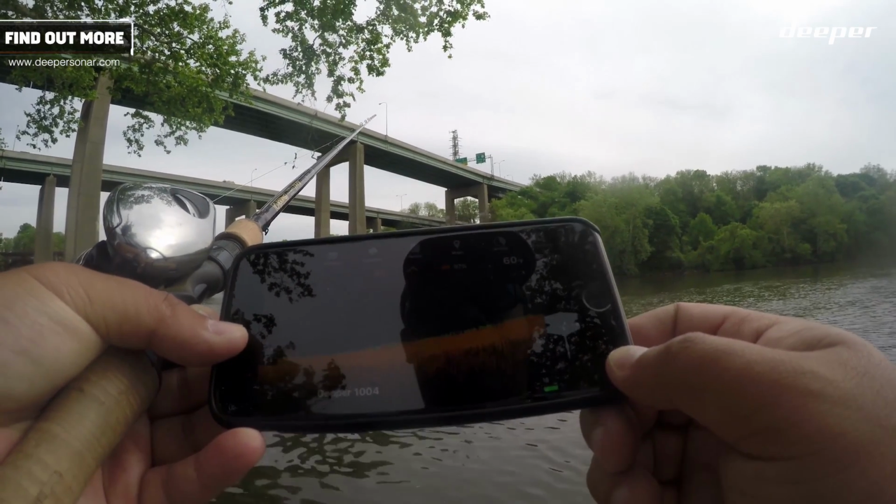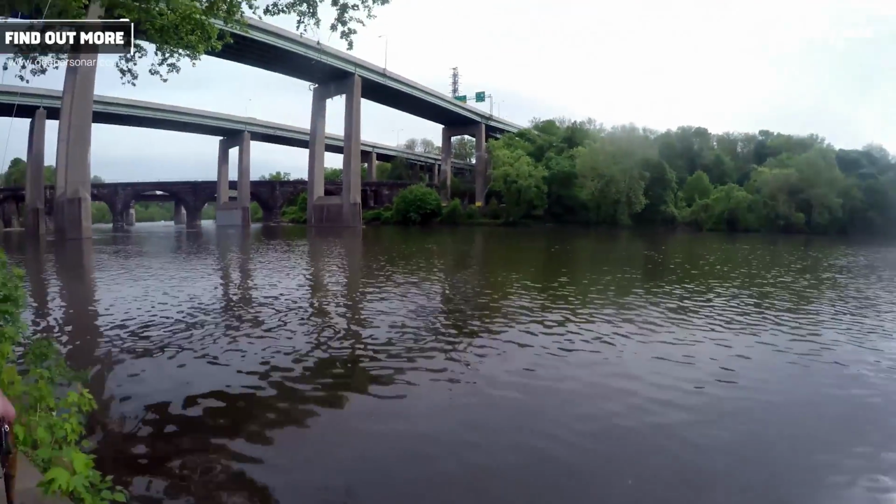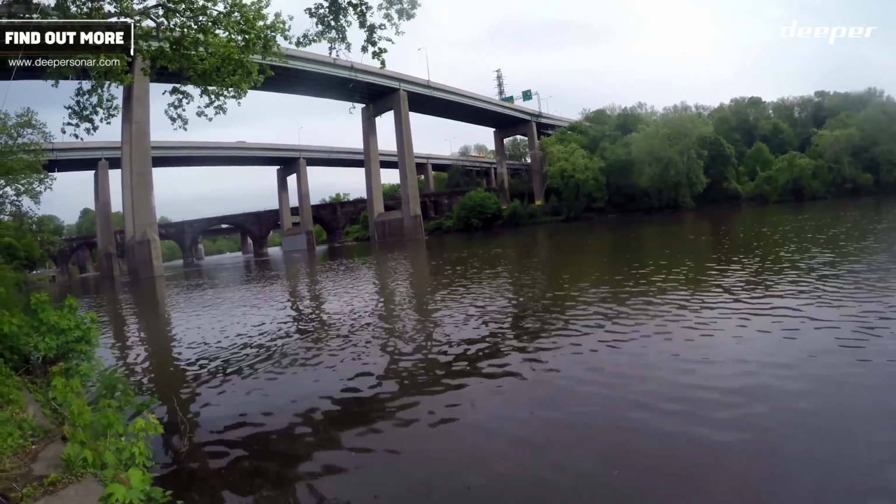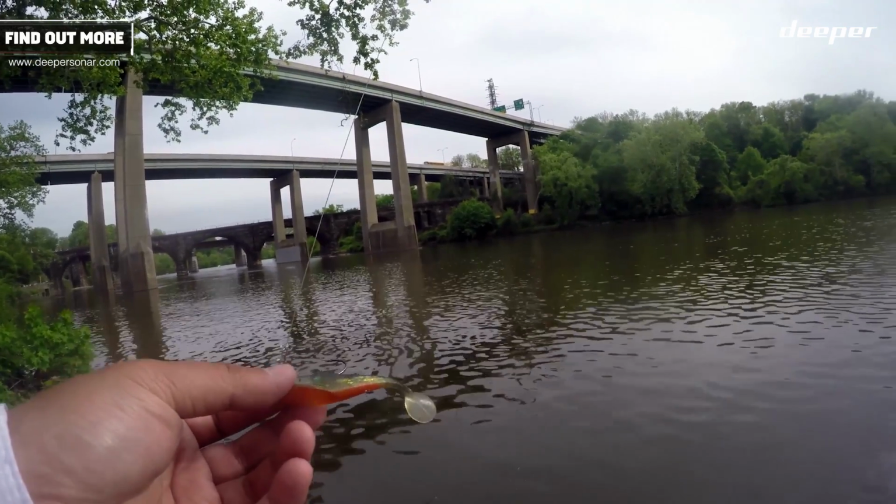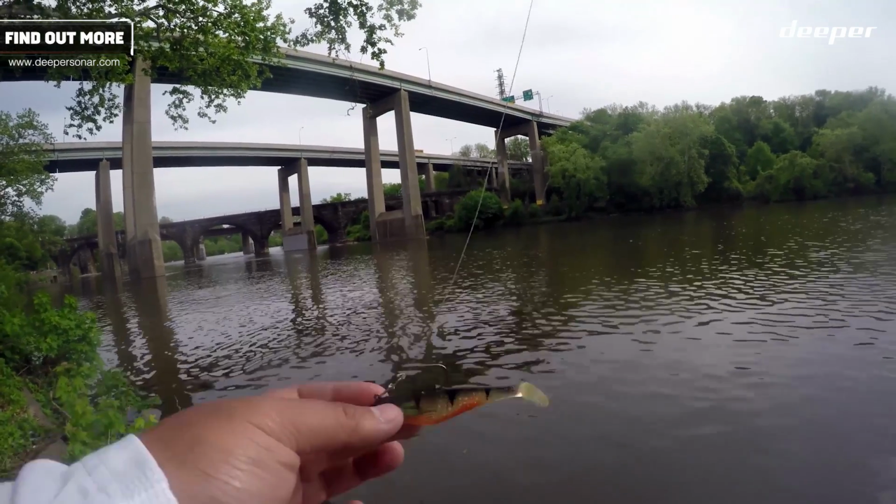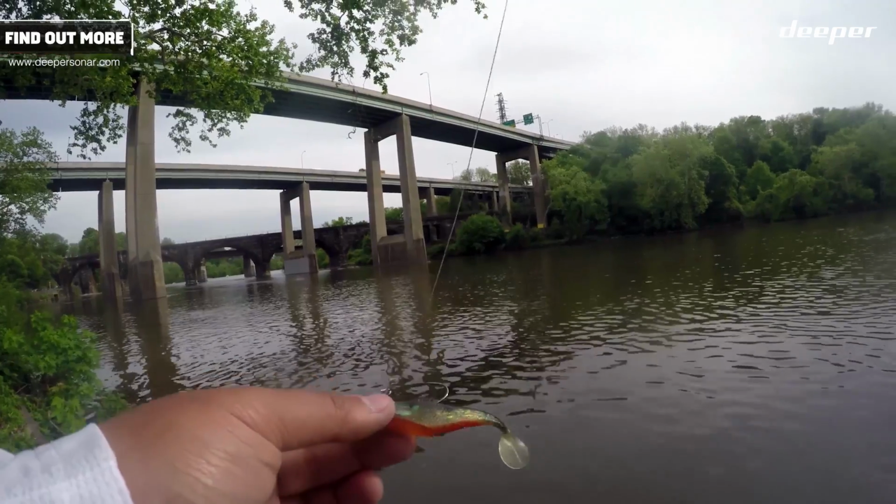So I'm going to go ahead and throw something on and see if we can catch some of these. First thing I'm going to try out here, since it's a river and the water's moving, is this little tiny 3-inch Storm shad, and see if I can find any fish. I know there's mostly smallmouth in here, so I'm looking for something with a slightly smaller profile than I would typically use if I was fishing for largemouth.